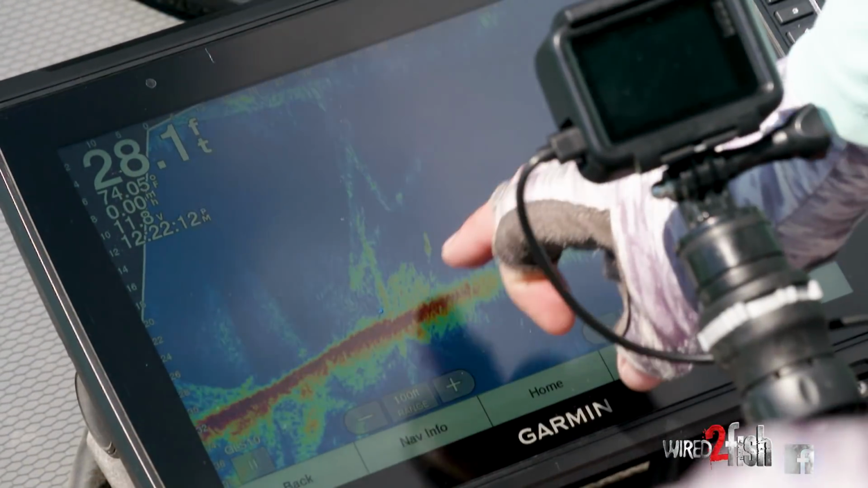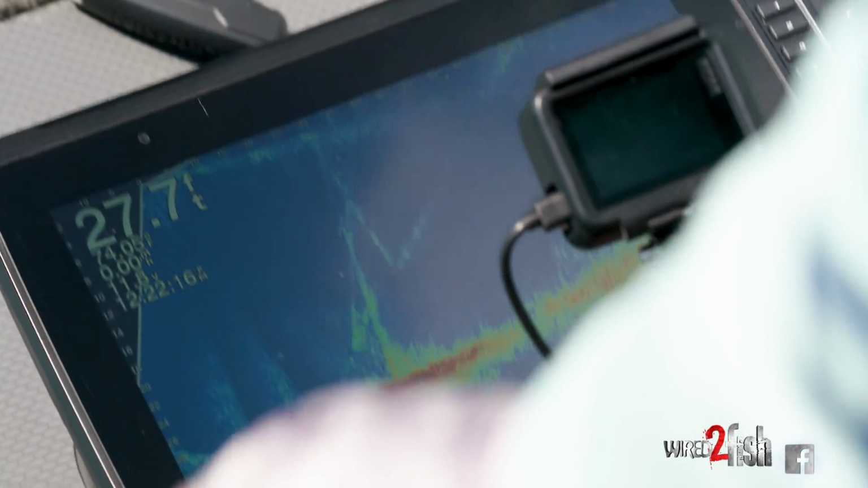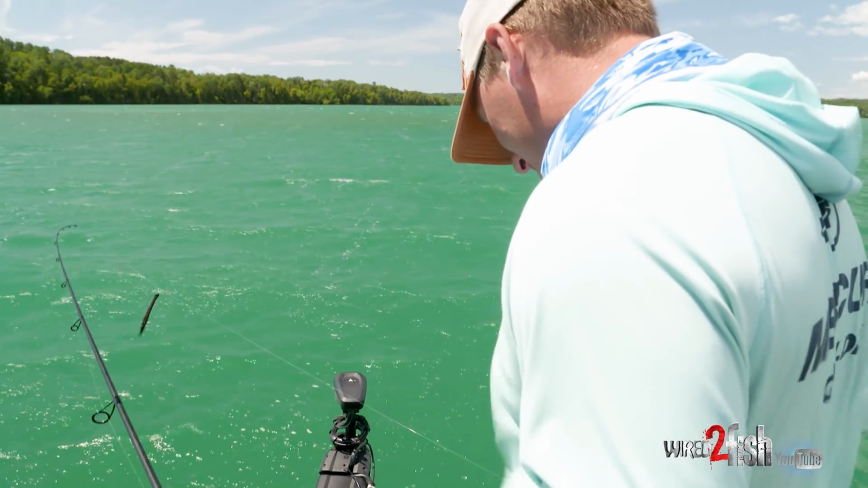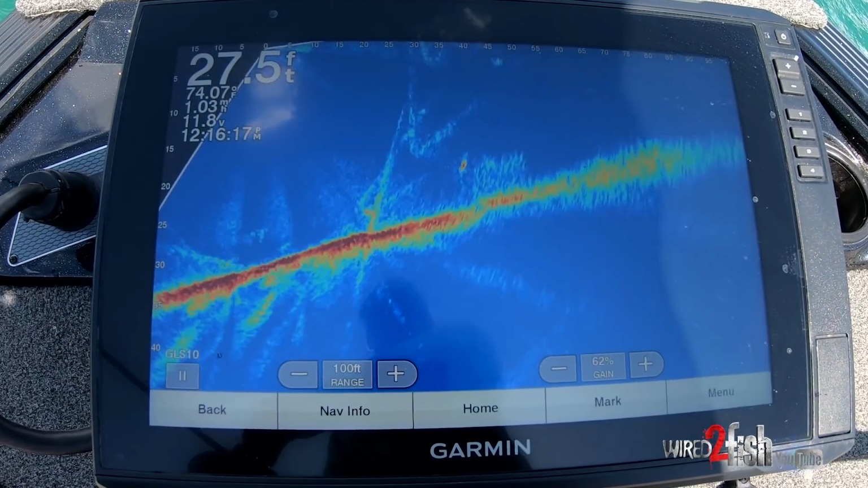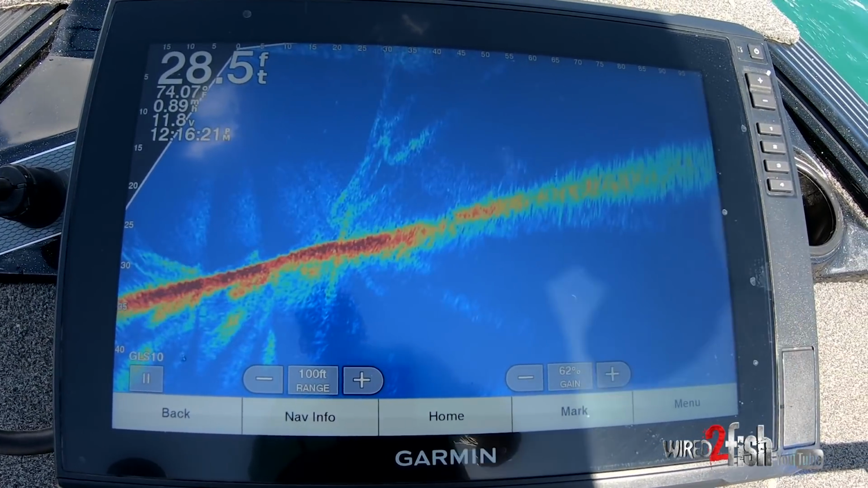You can see the bait around that fish. The bait's avoiding that fish. He's just on the edge of him, but he looks to me like he's probably hungry considering he's on the tail of some bait. I'm gonna sneak up a little bit closer. It seems like 30 feet is like my sweet spot.